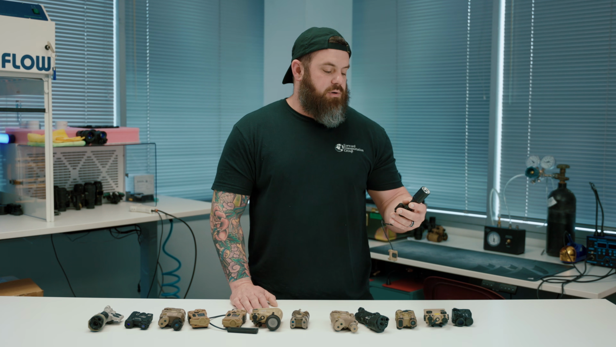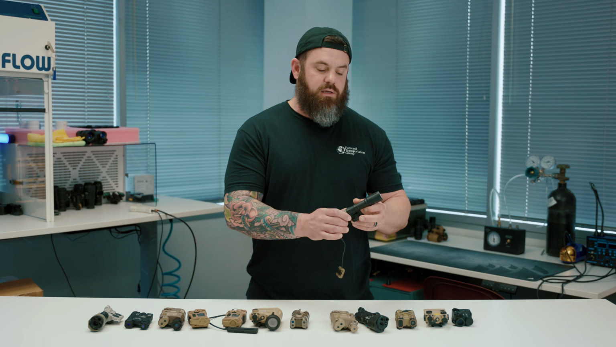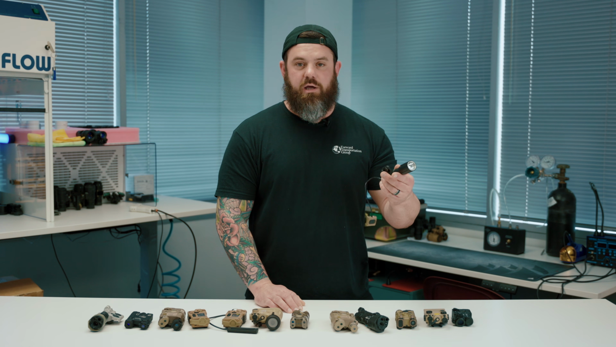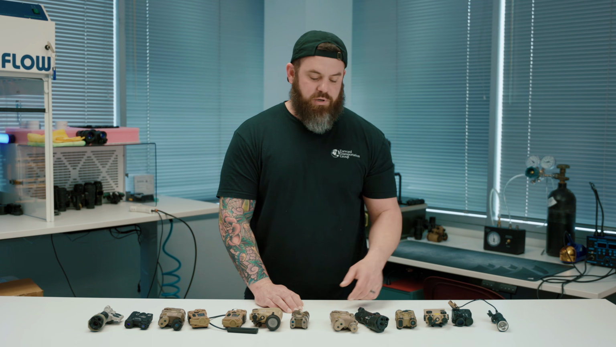We also are going to compare some of these illuminators against the Modlite IR850. I pulled this off one of my rifles. These are pretty incredible for the price, so we'll go ahead and throw that in the comparison.